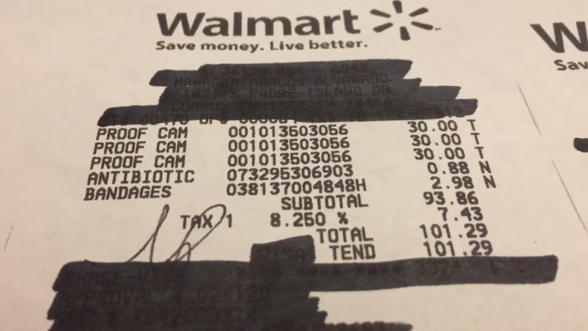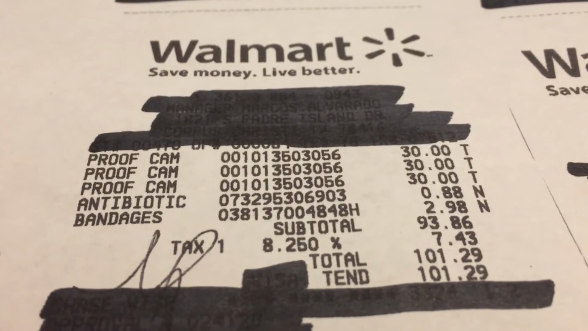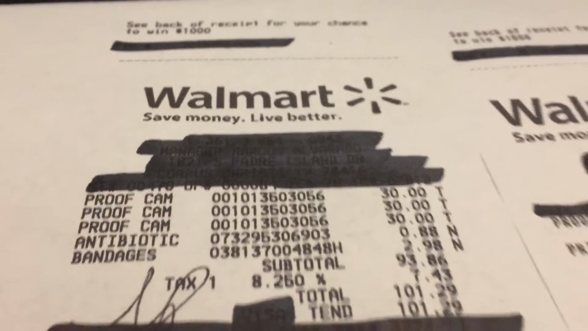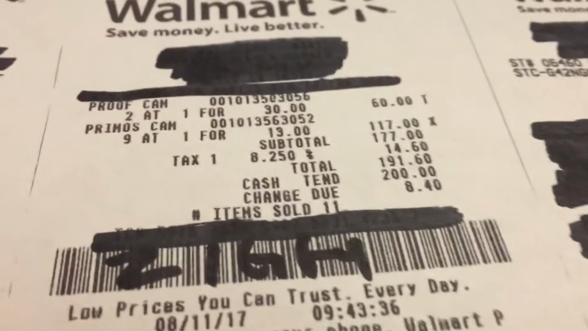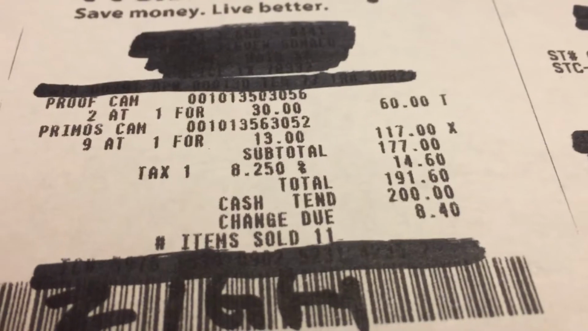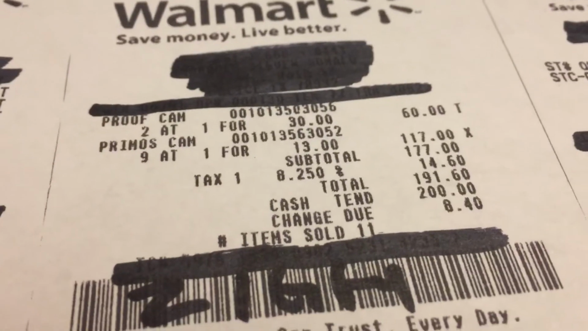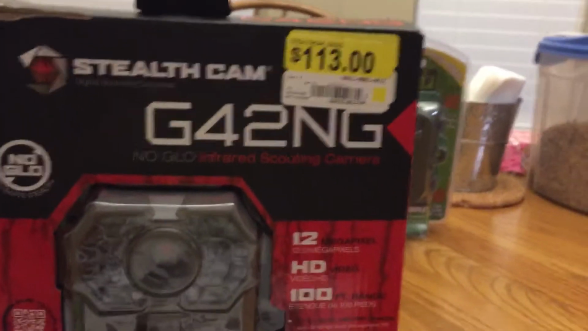Anyway, this is the receipt from when my wife went. She got the 3: 2 of one kind, the 2 of the 03s, and 1 of the 02s. Although the number's not different there for some reason. Maybe it's just the last number that's different. She got those for $30 each. And then the next one was the store a little further away. Like I say, I got 2 at the $30 level, this same 03 cam, and then 9 of the little $13 ones.